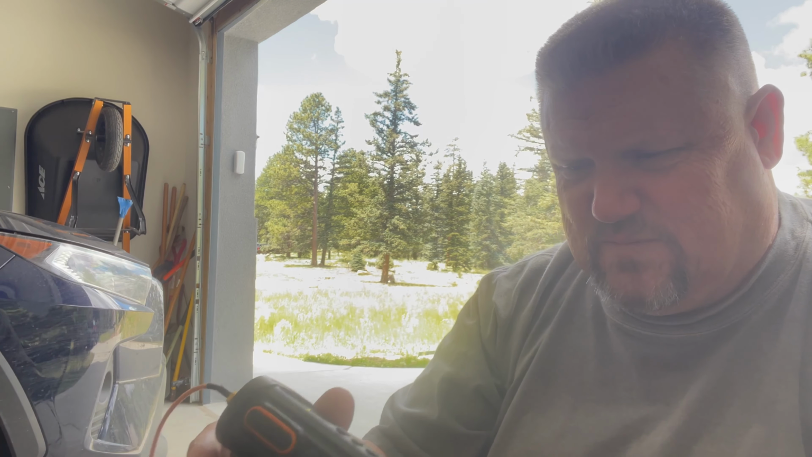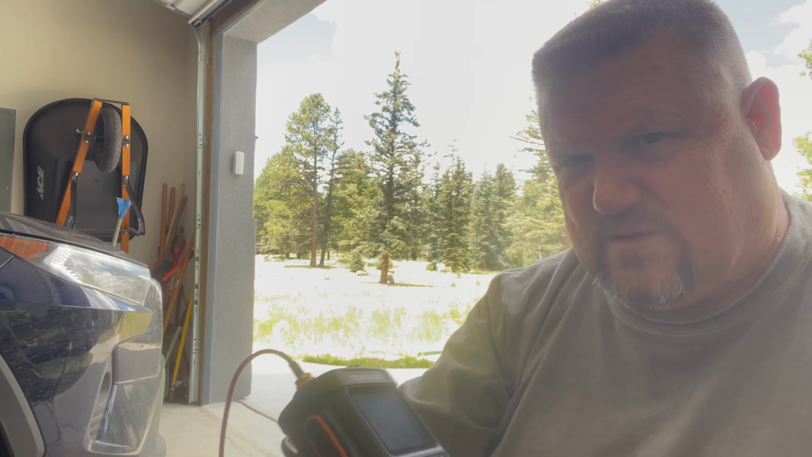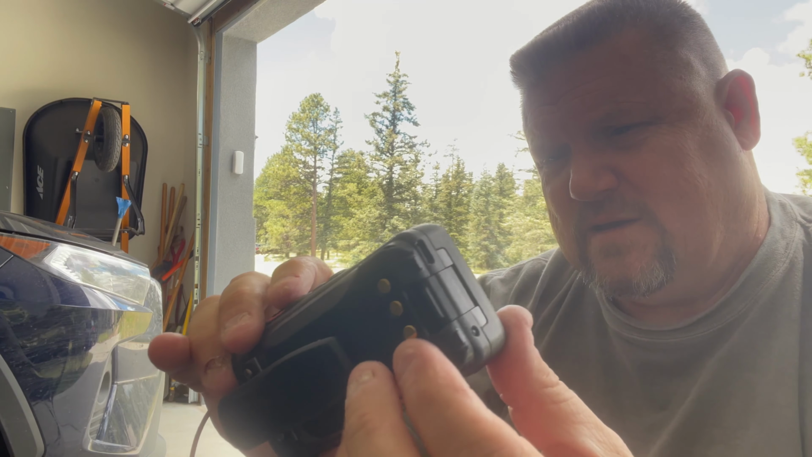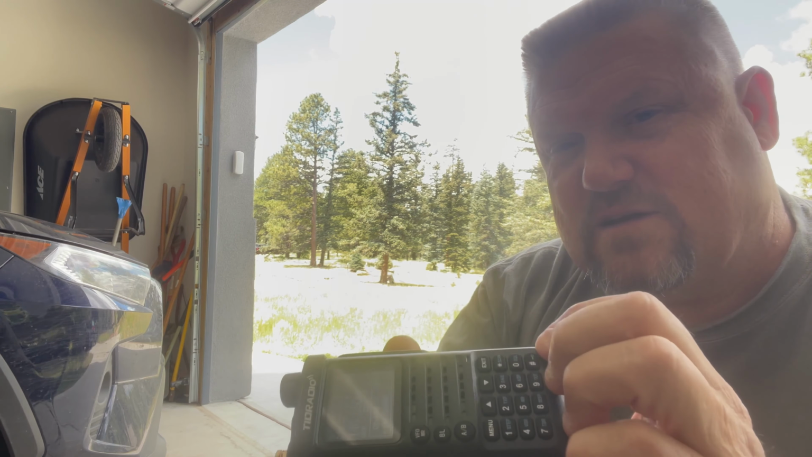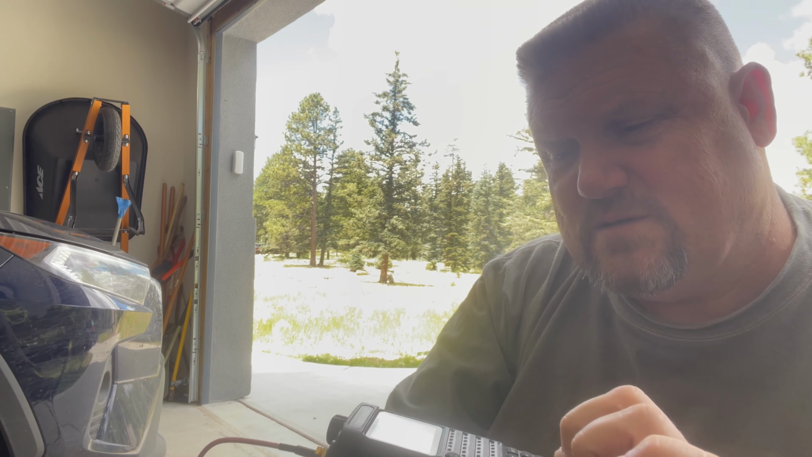And so best way I can do it is just, I've got it sitting here. I want to kind of put the dummy load down, hold the radio up, put my finger on that plus sign, and then key the transmit all while you're watching, which isn't the easiest to do. So I'm transmitting now. This is 10 watts.